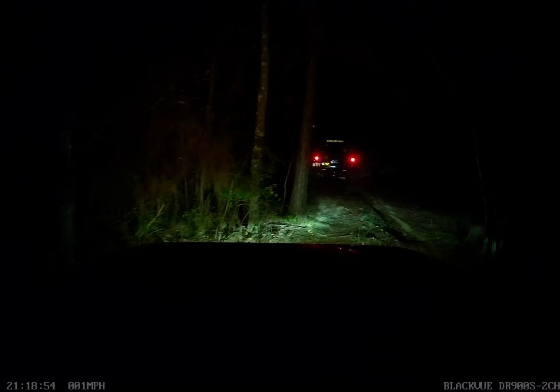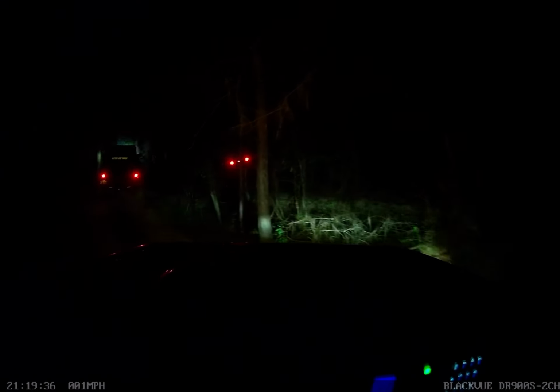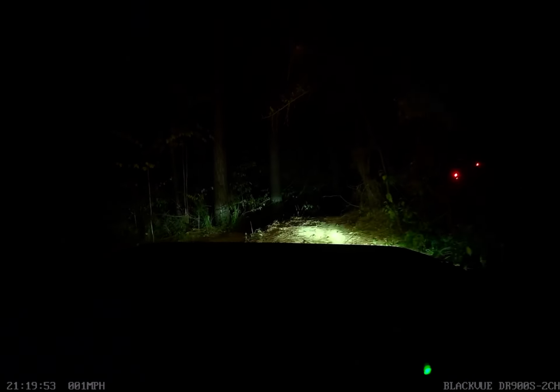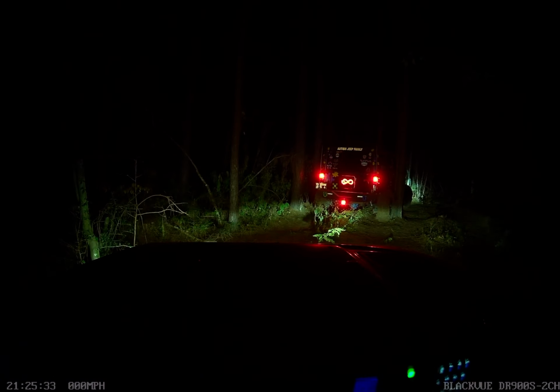Tire pressure's good. B group, hold up a minute. I think I might have made a wrong turn. Scott, you knocked off a light on your rear driver's side coming down there. Oh, that sucks.